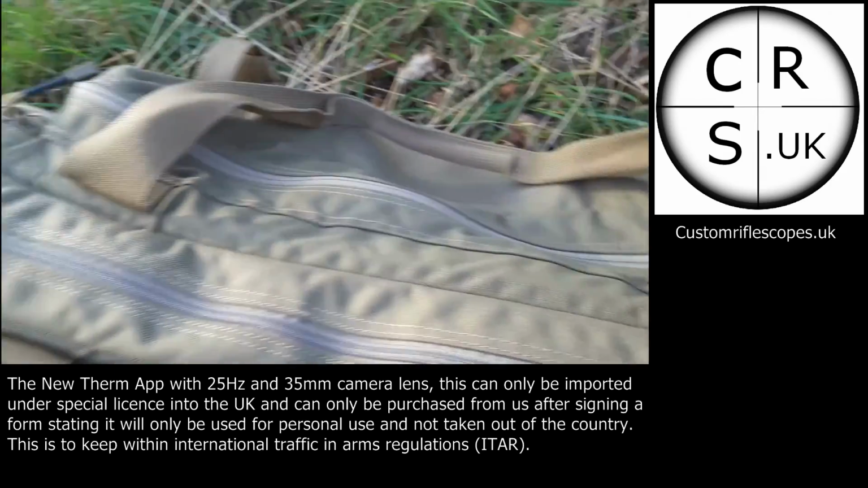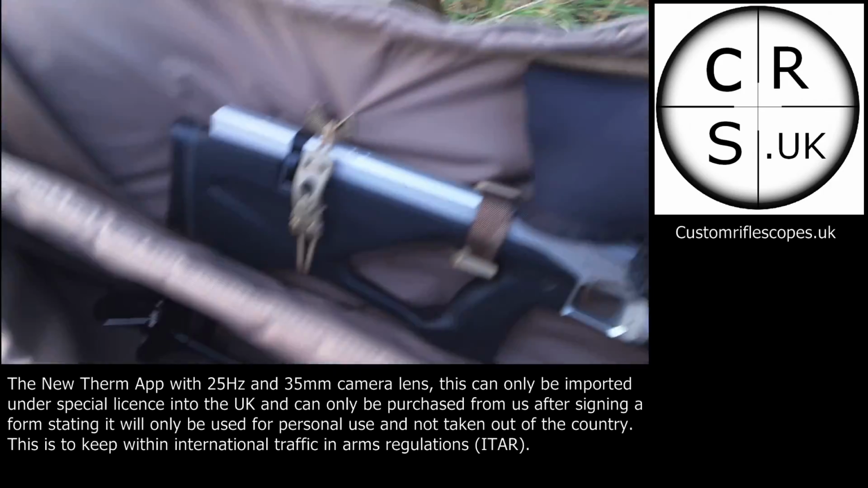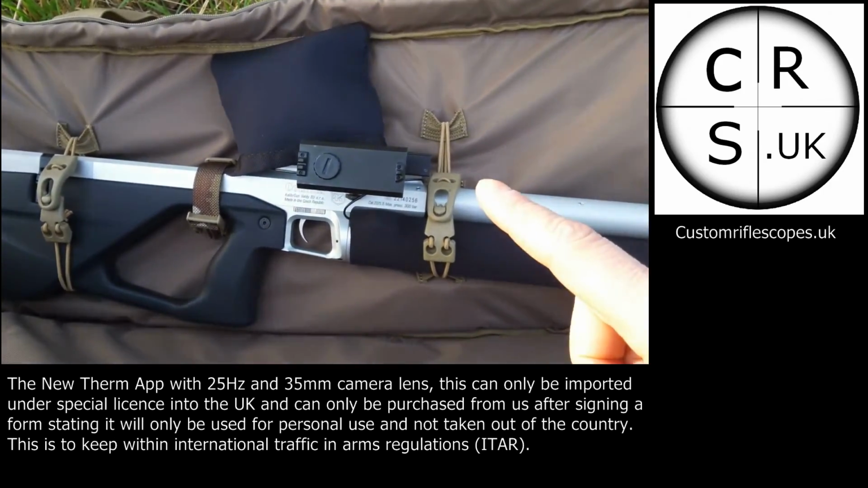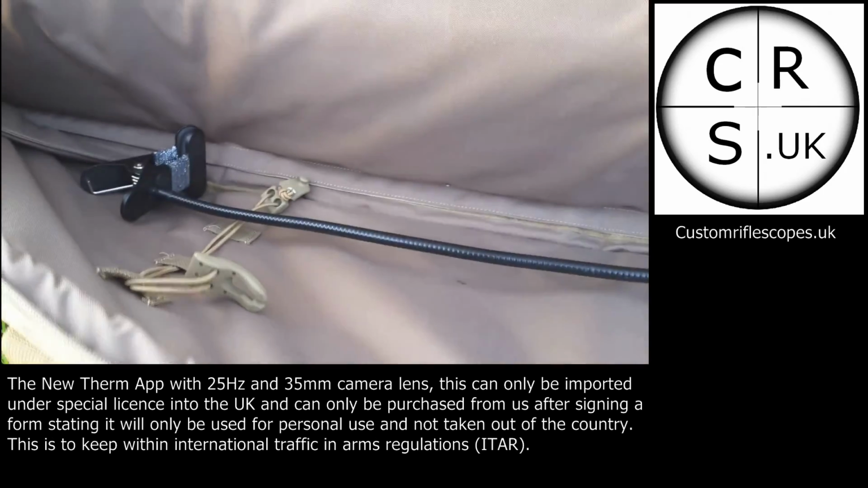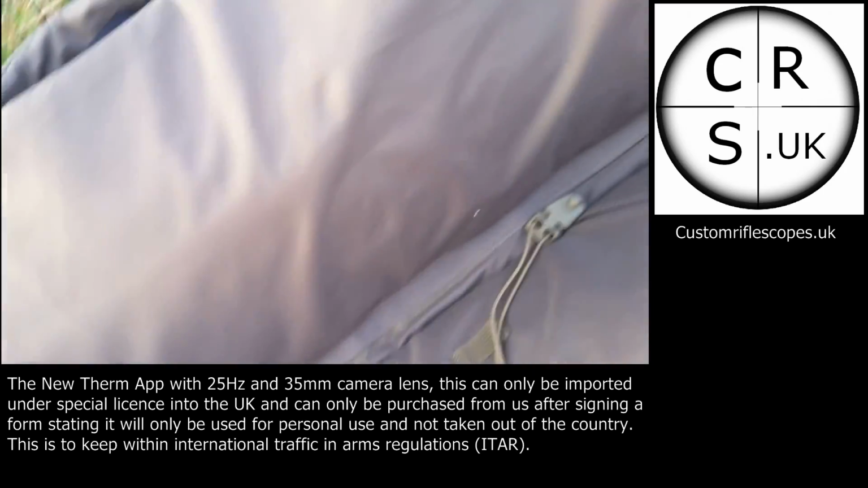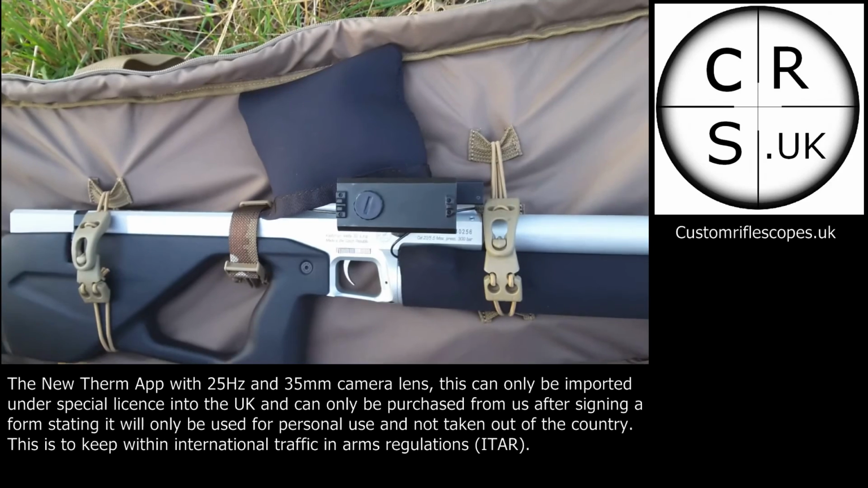Right, the first thing I wanted to do today was show you that I've left the Therm app connected to this rifle, and I've left it on there for a week. It's been in my bag, I've taken it out, I've not used it since, but I've taken it out with my shotgun, and it's been getting bashed about in this bag for a whole week.